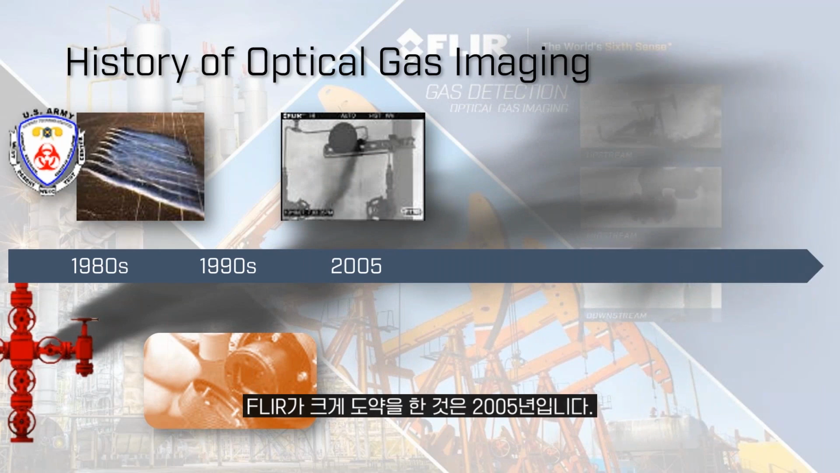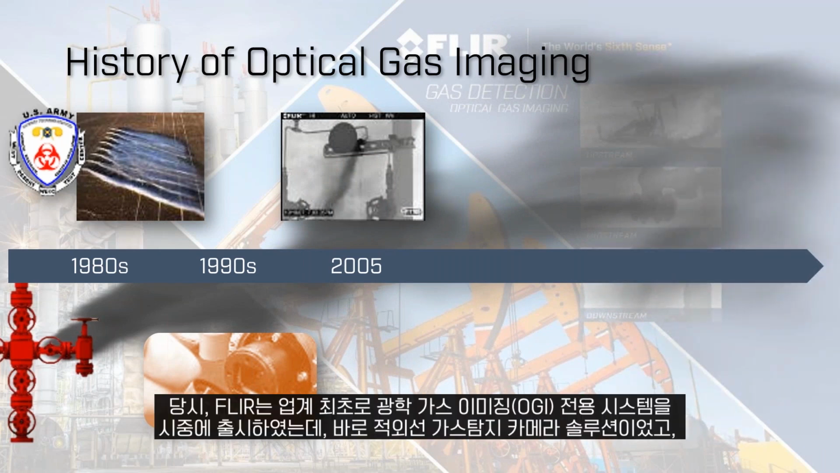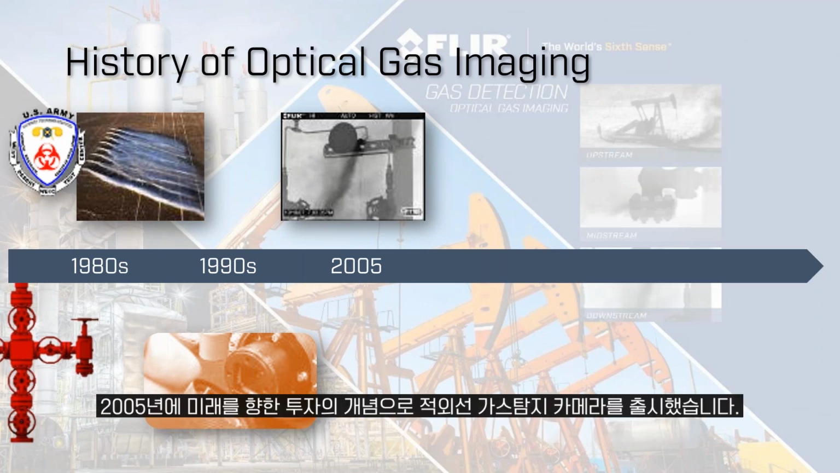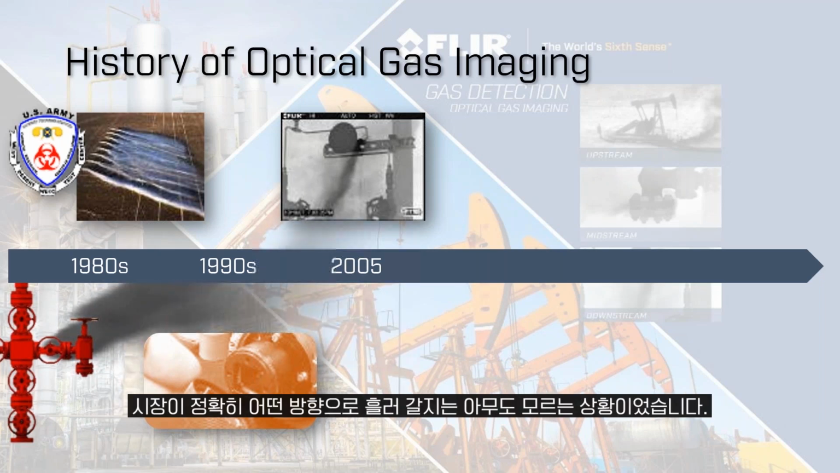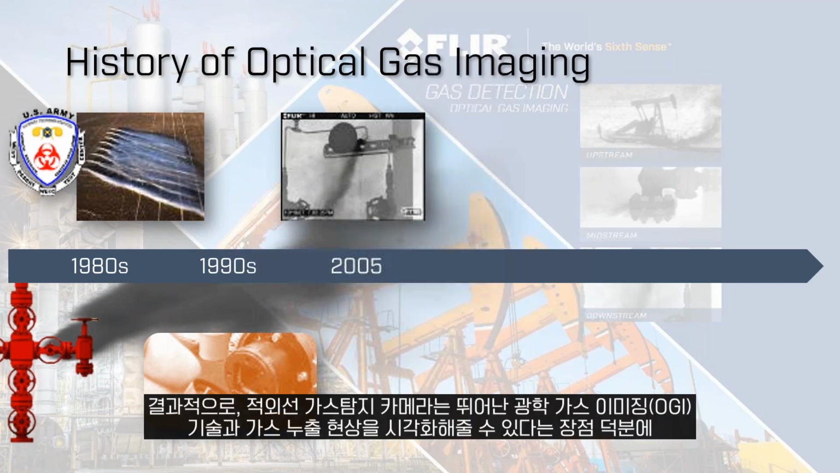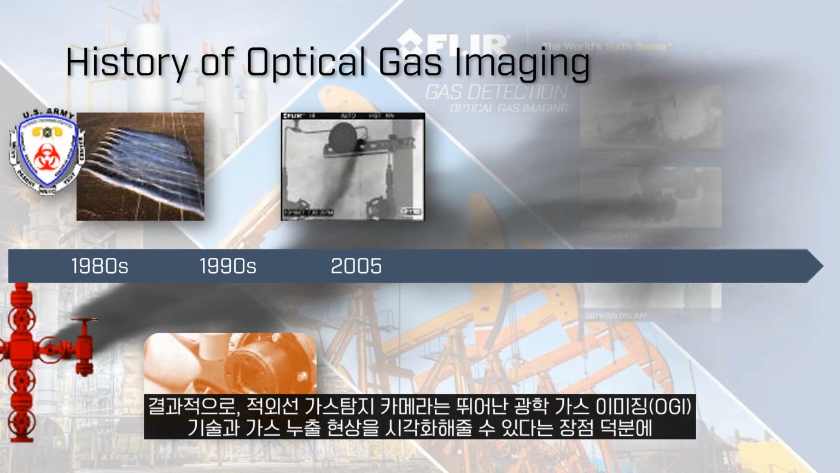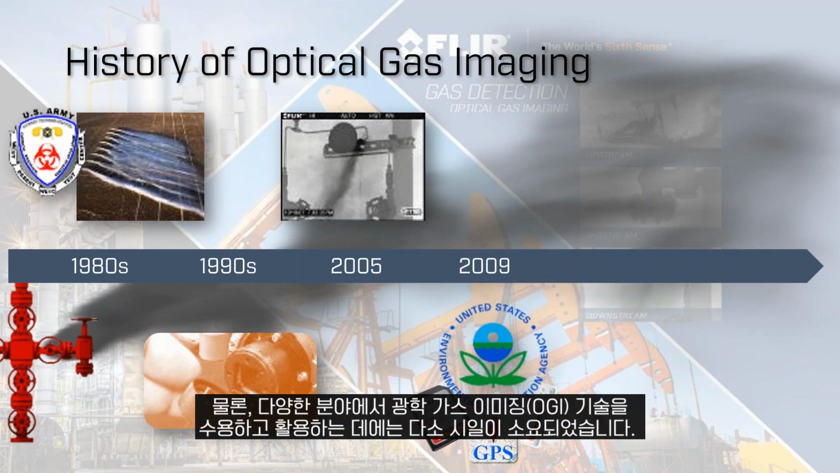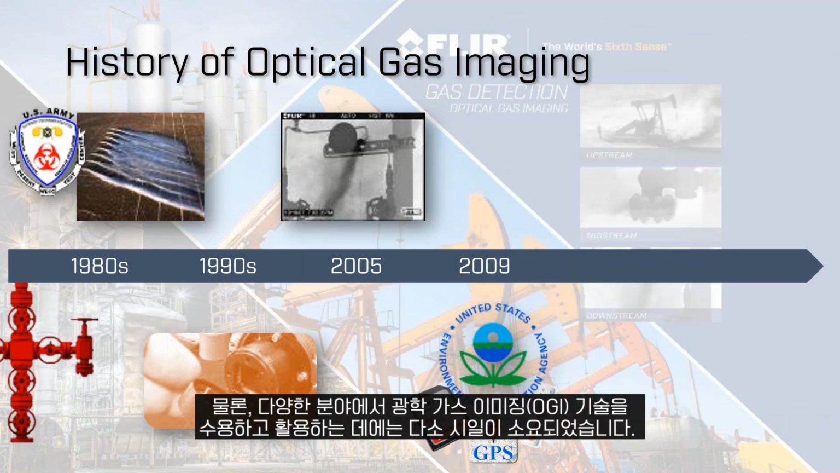Now, our flagship year was probably 2005. The reason is this was the first time that there was a dedicated optical gas imaging system in the commercial market, with the GasFind IR solution from Flir. In 2005, we launched this camera with a new horizon out there. We didn't quite know where this market was going to go, and since then, it's been a great product for us and a great product for the oil and gas industry, as it relates to optical gas imaging and visualizing gas leaks.